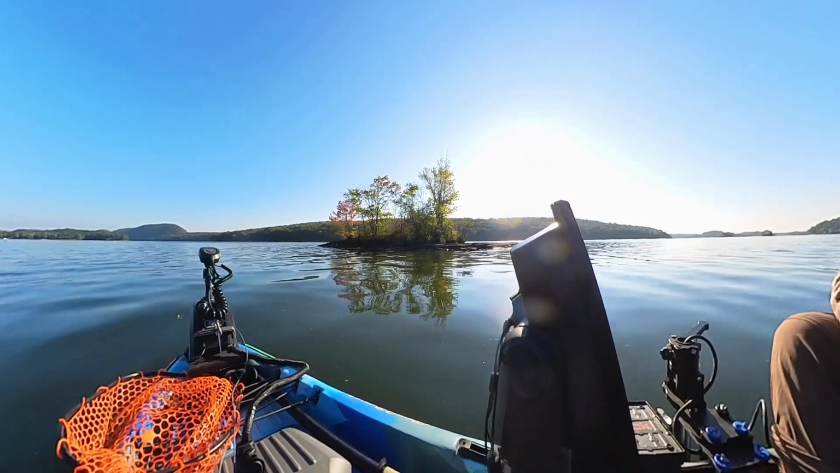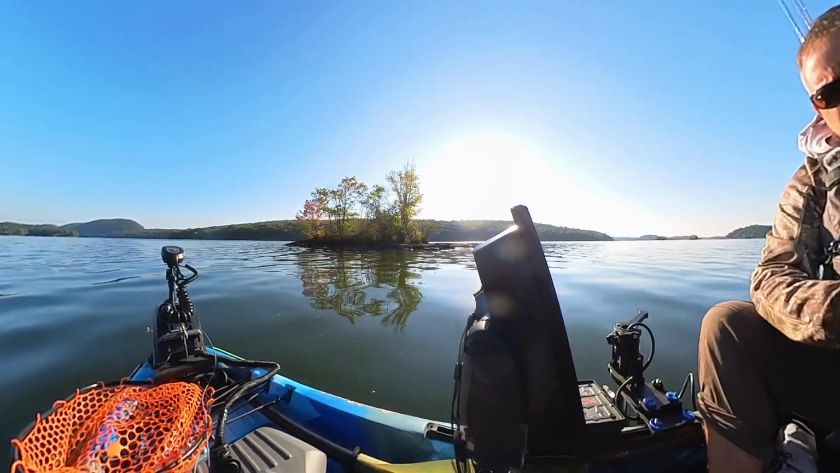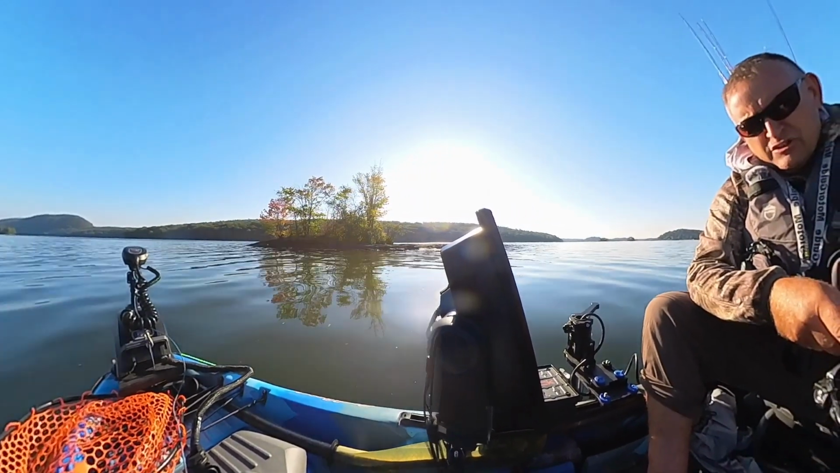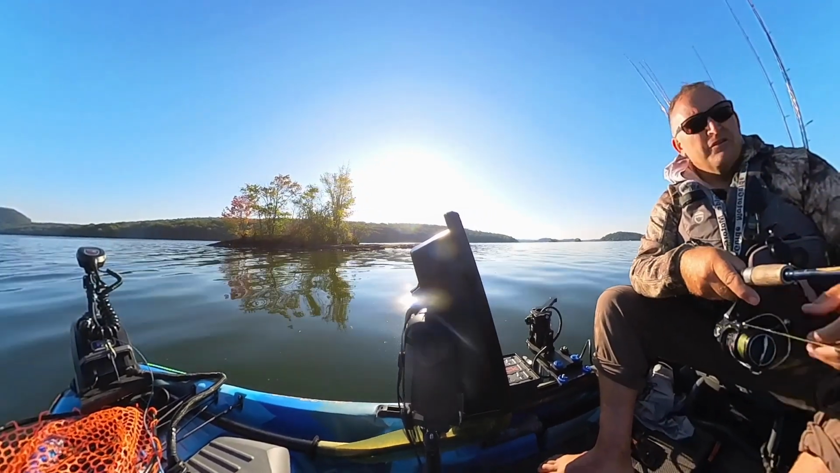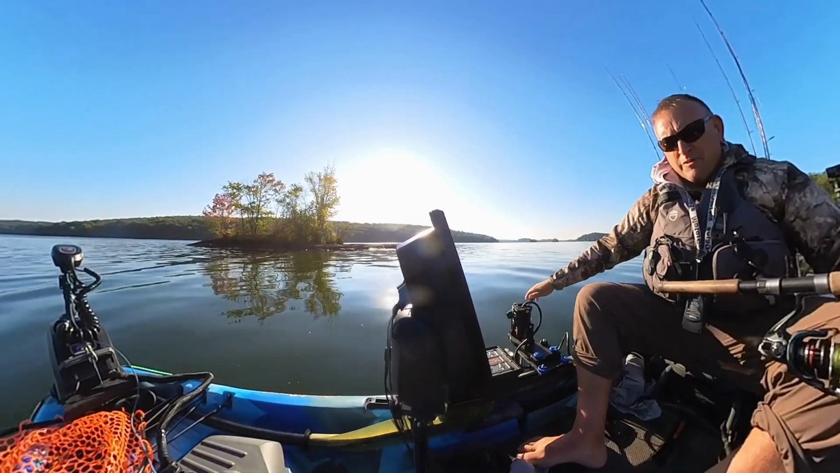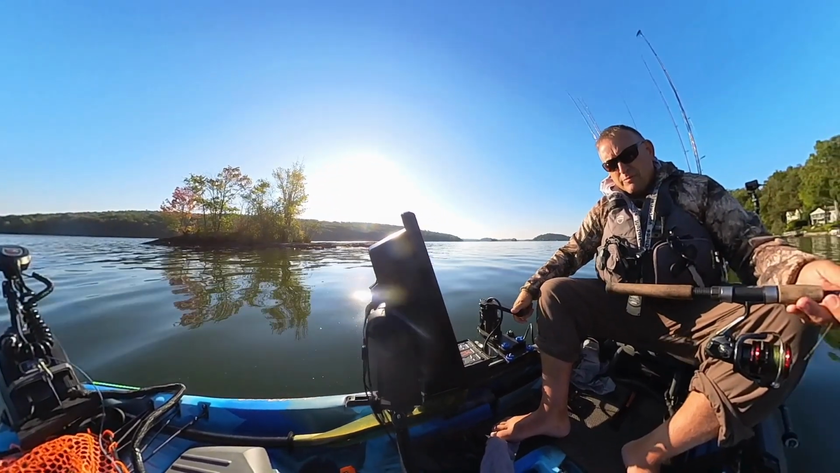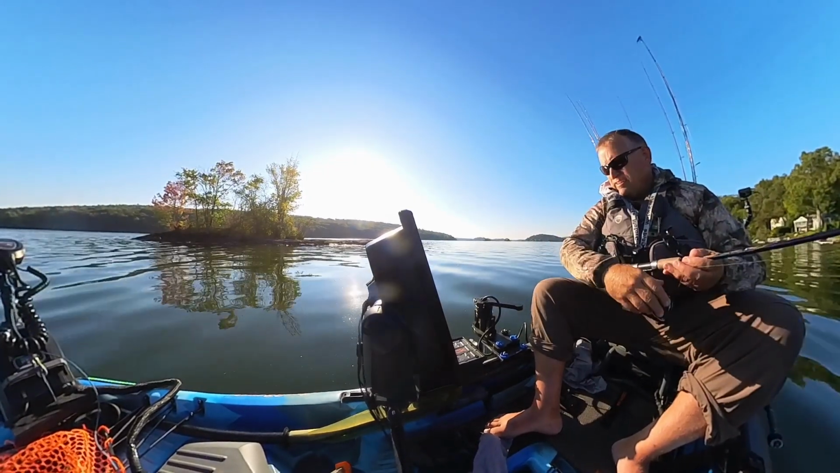There's fish here and there, but not too many, so I'm just trying to see if we can spark a bite, but not happening here. So I'm going to continue to move around a bit and see what's out there.